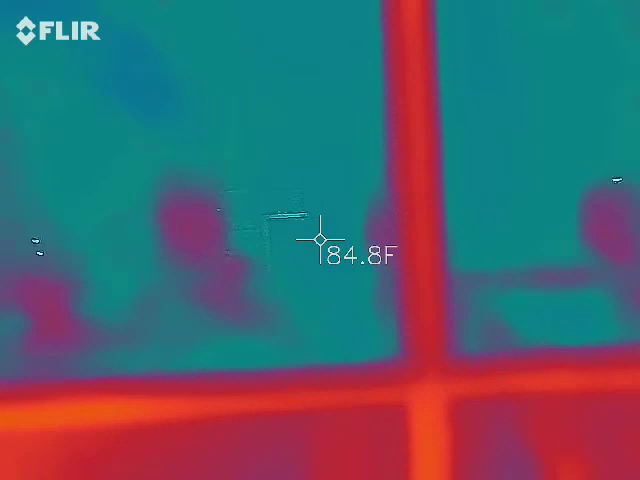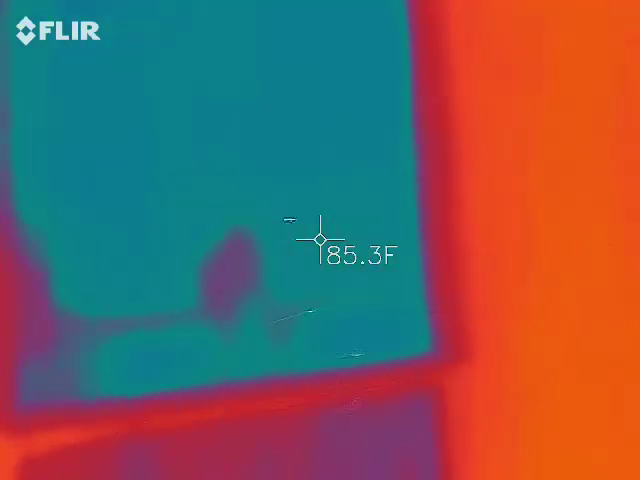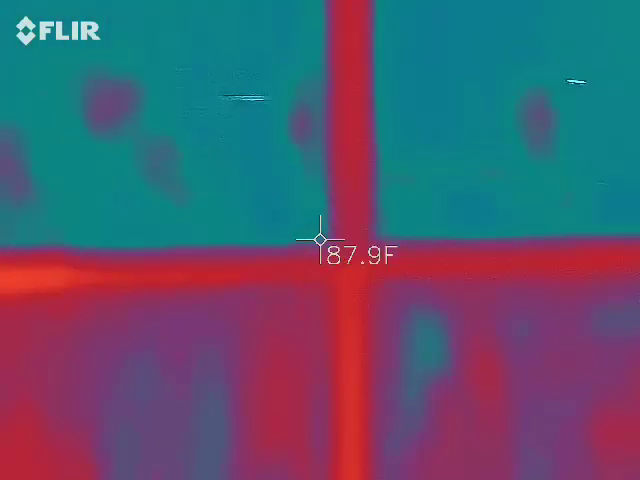Thermal imaging cannot see through glass, so if you actually get something through there, I'll be super interested. I'm getting just reflections from us. Yep. I knew that. Honestly, I did, guys.